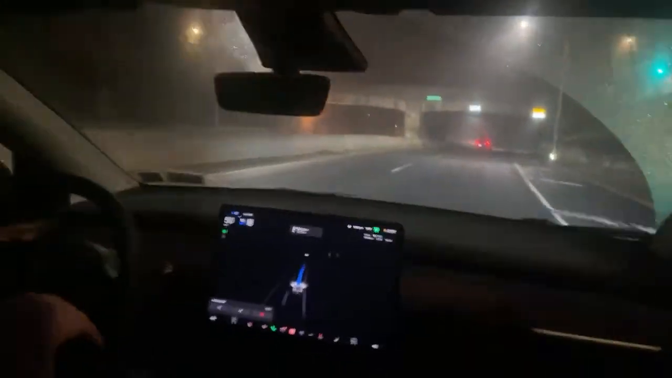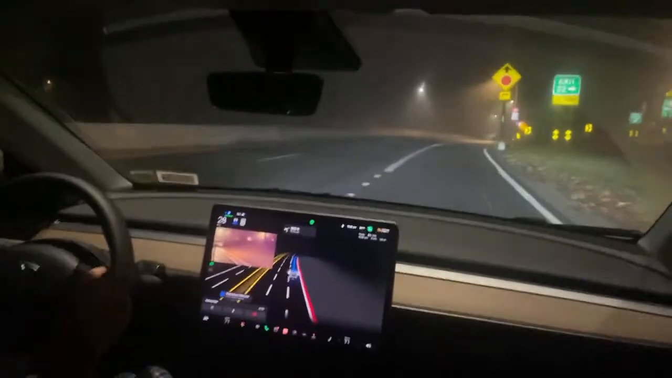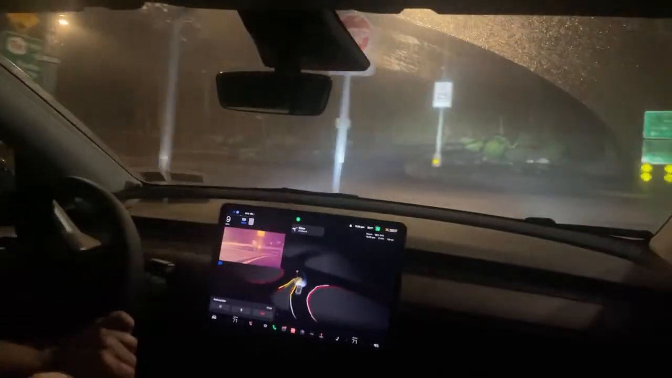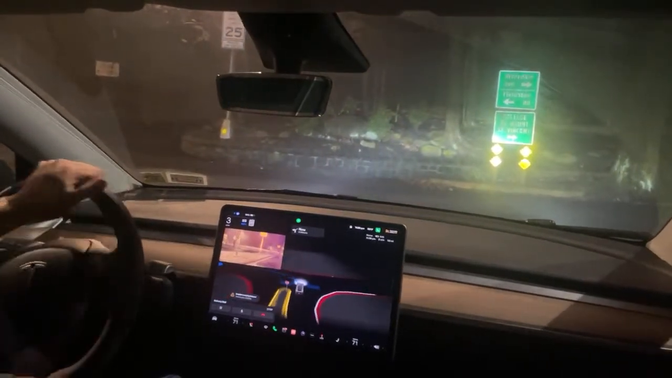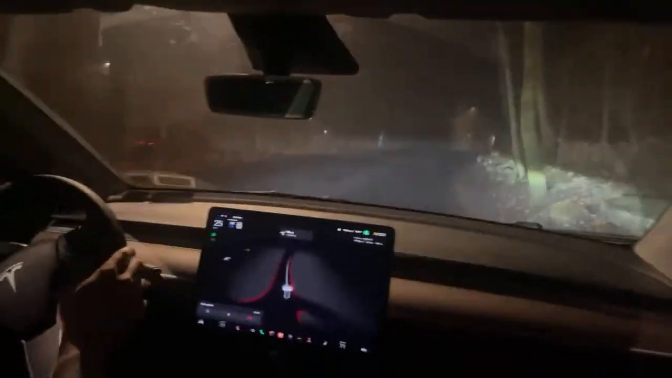All right, so we're coming to a pretty tight turn that we have to slow down to a great deal. The car has been really good for this. Here we go. We're entering the exit. It's slowed down all the way down to 14 miles an hour. There we go. We're going to come to a full stop. And creeping forward. It wants to make sure that it's okay over here.